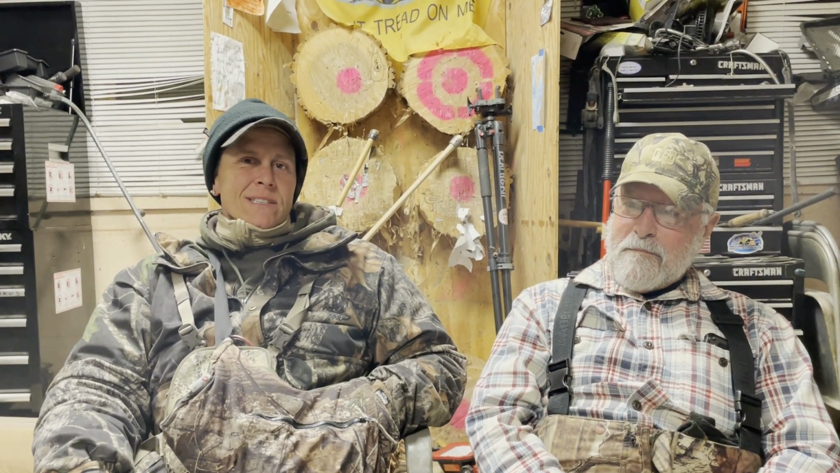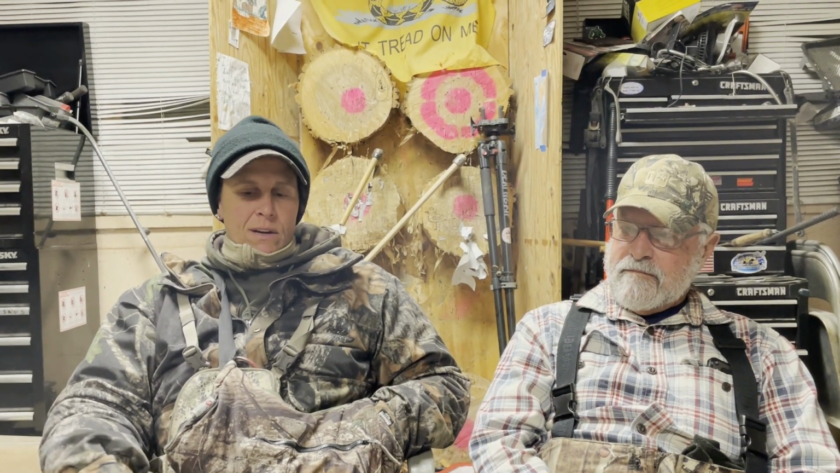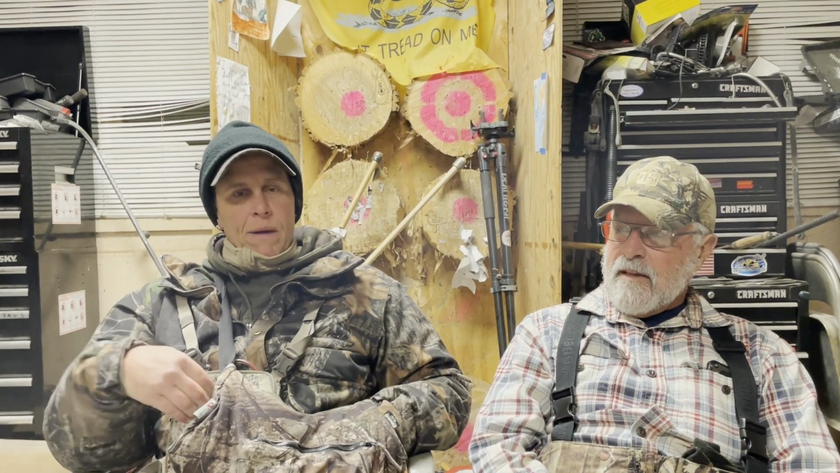That might be my second furthest confirmed kill. That was 285 yards. Once I got out there, I mapped it with the Onyx. So pretty cool.